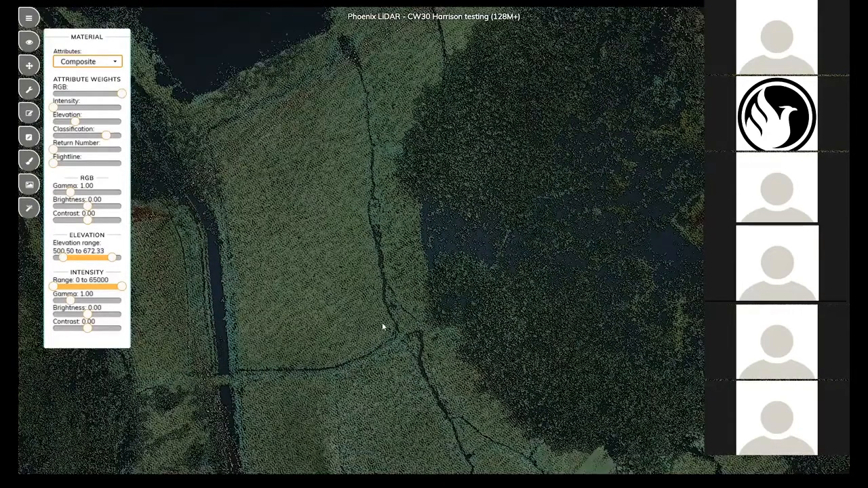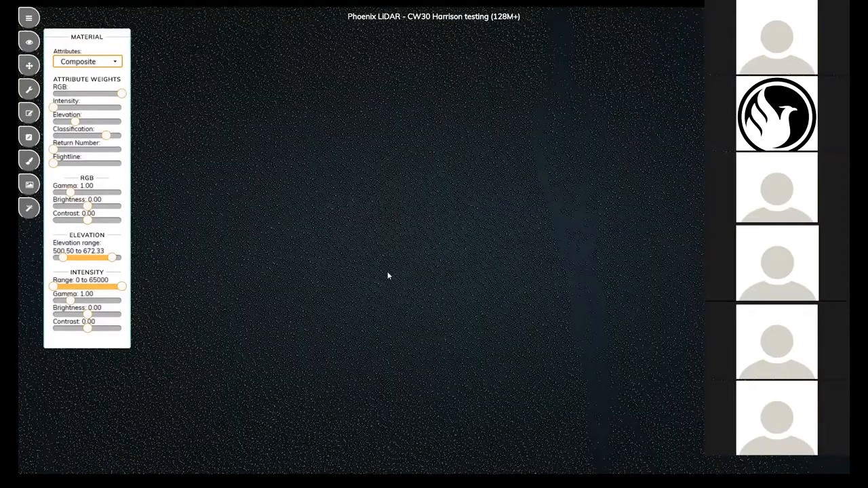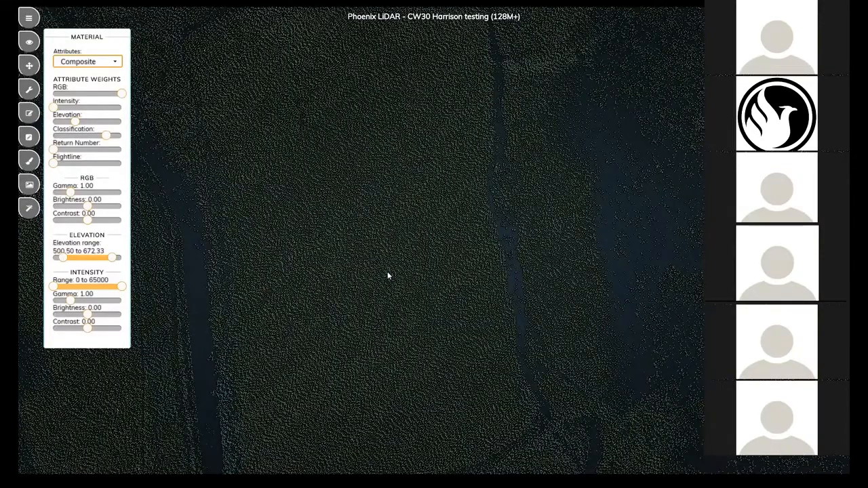If we take a look at the point spacing on the ground, we can see we've got nice even point spacing and a really good density. For these systems, we're using about a 100-degree field of view for the LiDAR.